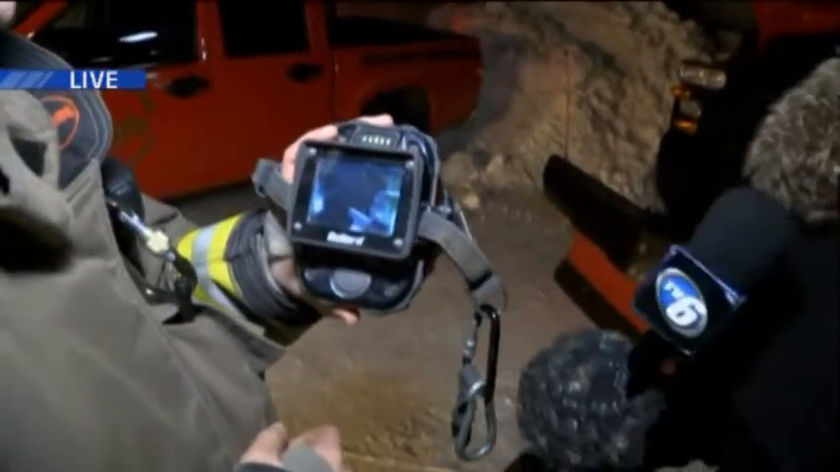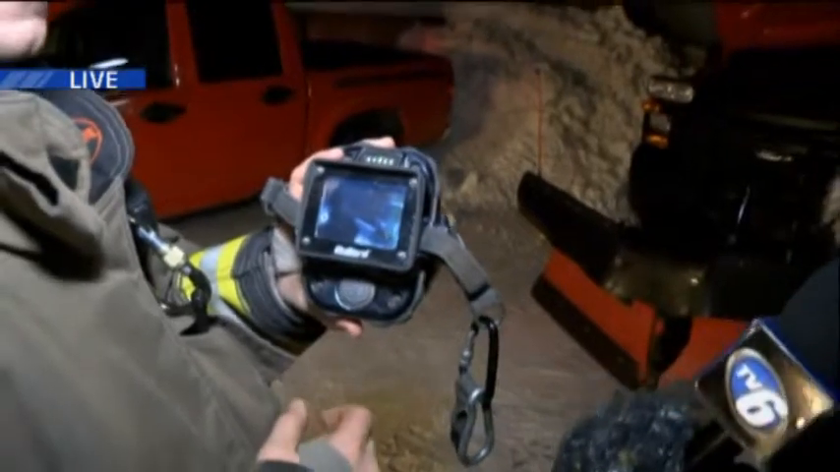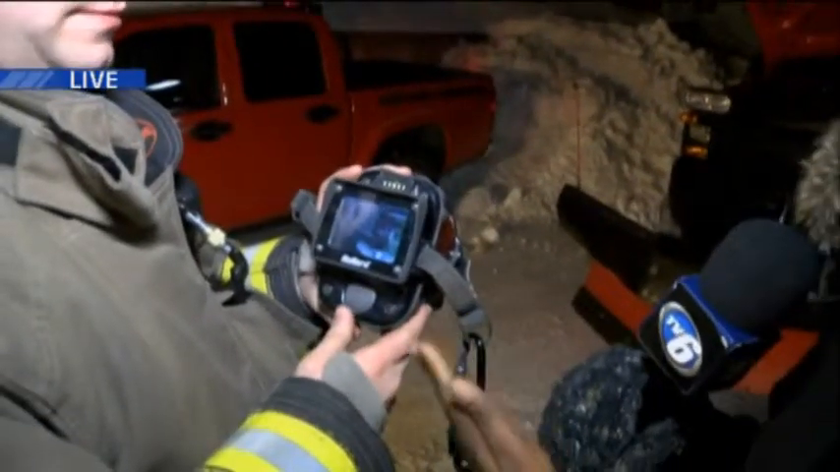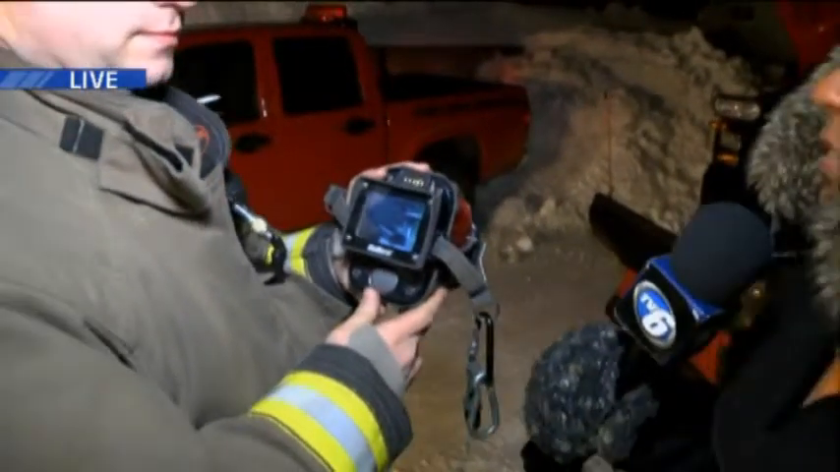Now, we also saw yesterday that there was a drill for a water rescue on Lake Superior, and you say you can also use these to look for fishermen or if there's an accident out on the lake. Yes, for search and rescue in colder weather, we can scan an area real quick. Sometimes it can show a footprint in the snow or someone laying down underneath a tree that we can't see. So it's very good to see body heat or to track someone with it.